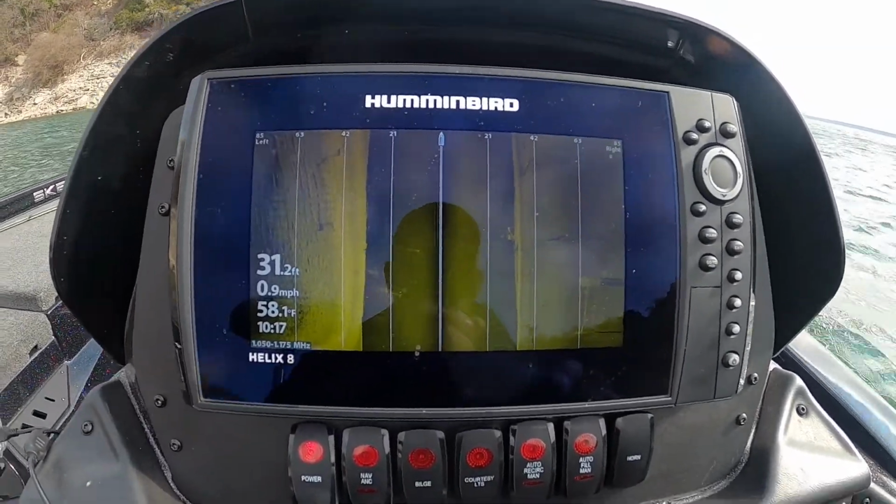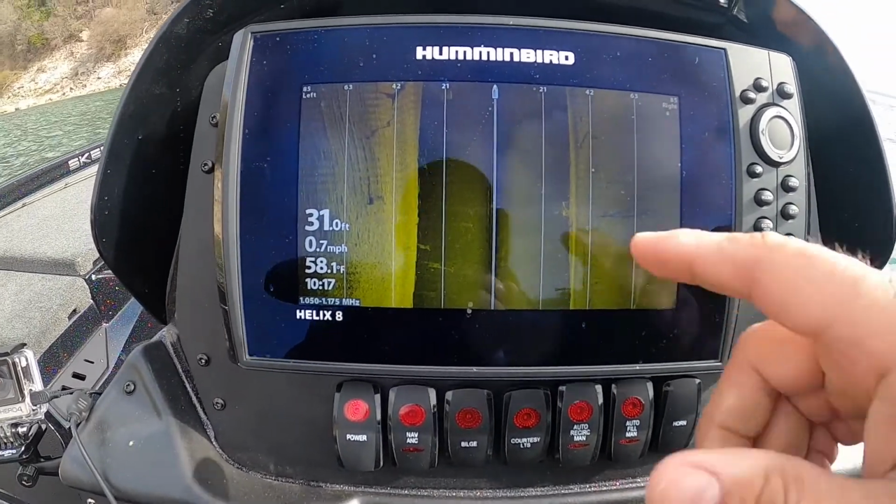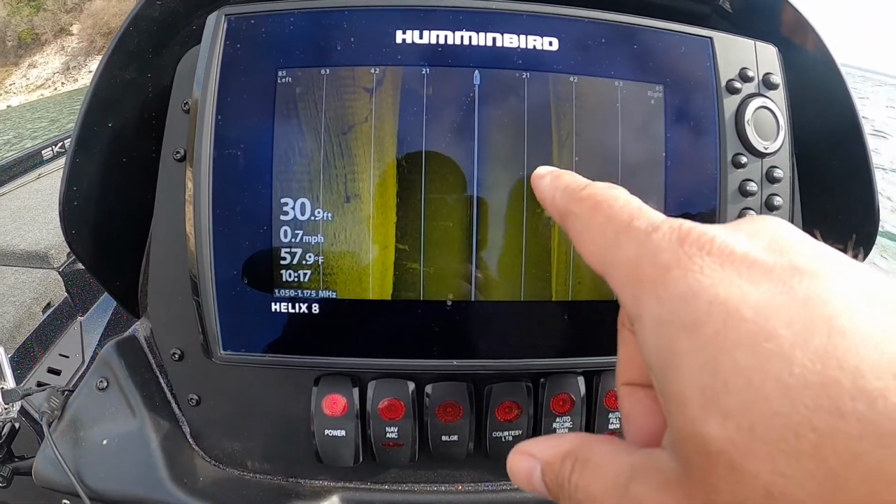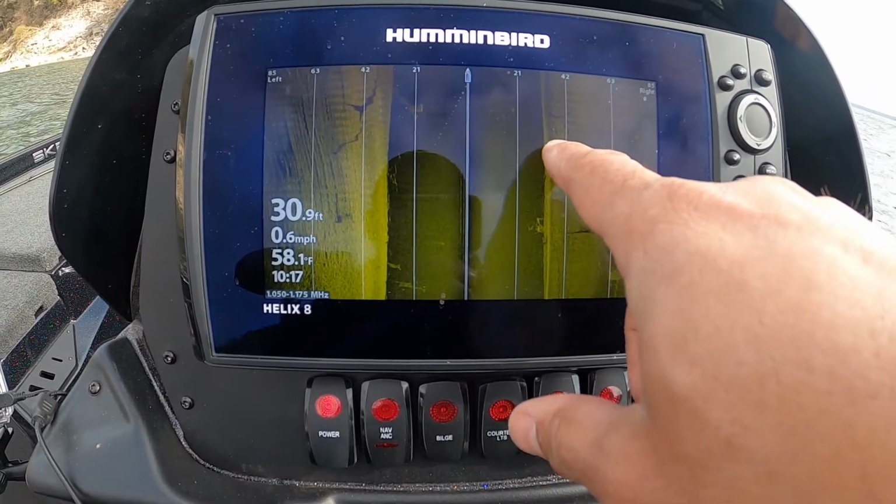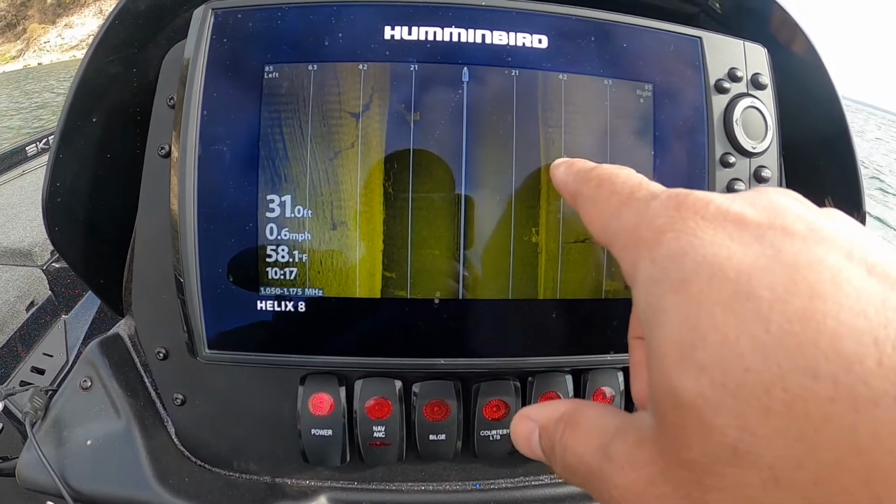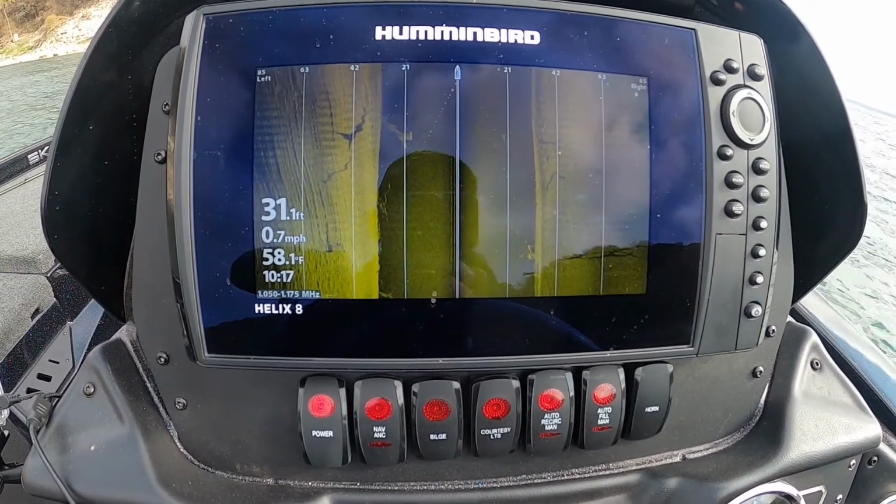Here's a perfect picture of a depth of over 30 feet. This is where you could see, okay, if you cast, you see it right around here. You're not casting 30 feet. That's maybe 30 feet, 10 feet away from your boat. Okay, so you got to keep that in mind. That's what you have to look for.